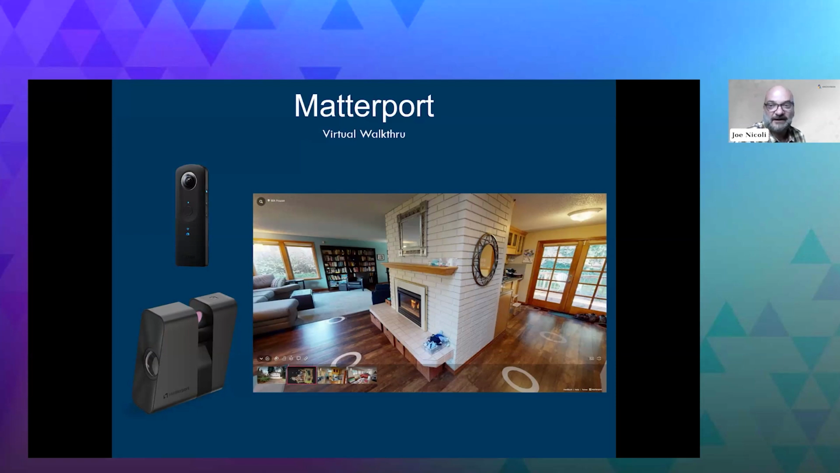What we're actually finding is that on some jobs we're doing both. We're doing traditional laser scanning and we're doing a Matterport photogrammetry or photo tour. That's because a lot of teams are now dispersed, and you can use the Matterport tour to talk about a project, and then you can interrogate the data from the better scanners to get in there and get the measurements that you need.